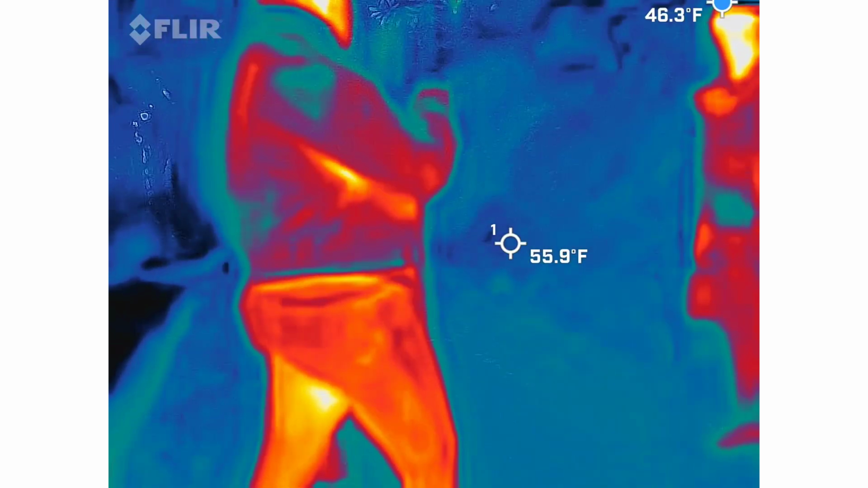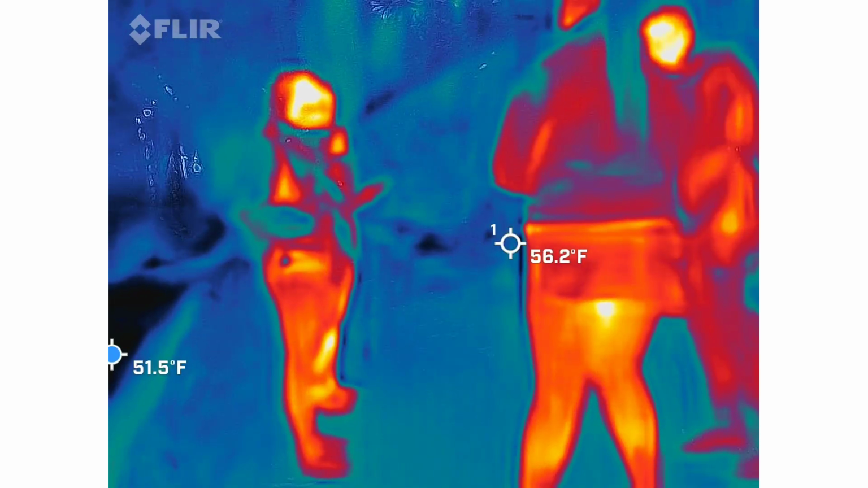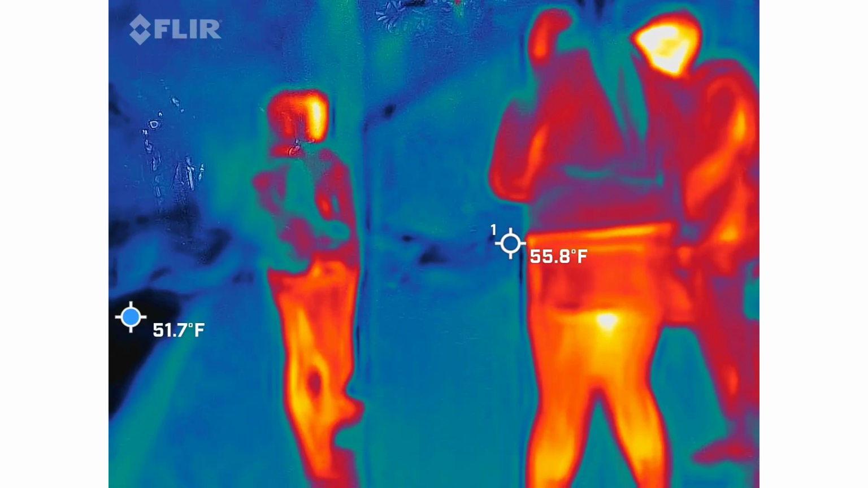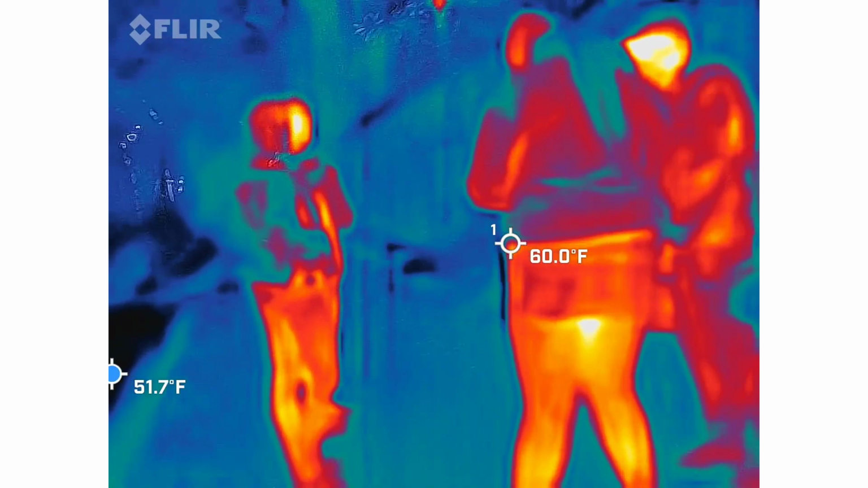I'm sorry, just to increase the sensitivity to the lower. Oh, yeah. So you're going to turn it clockwise. Yeah, so it's turned all the way up, right.